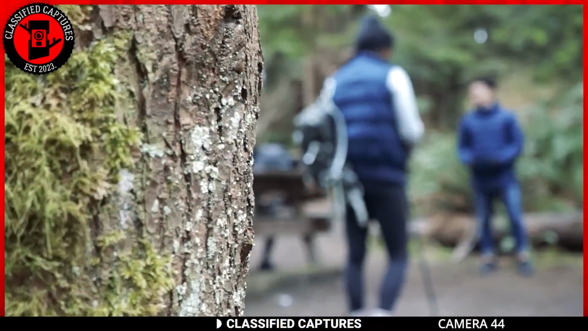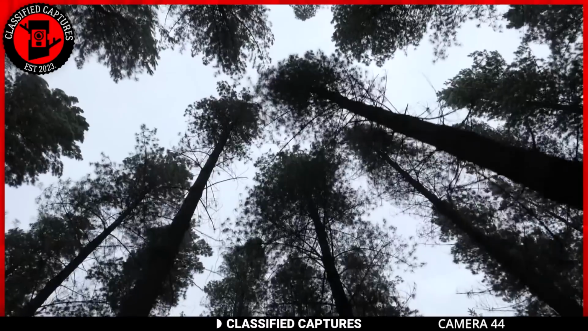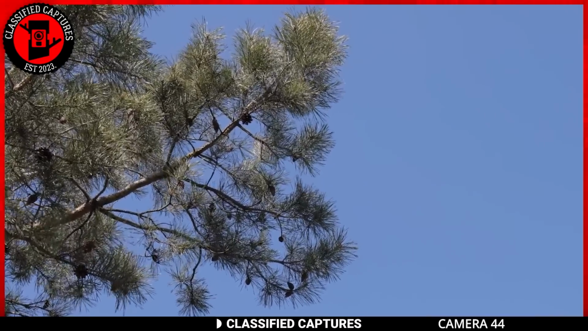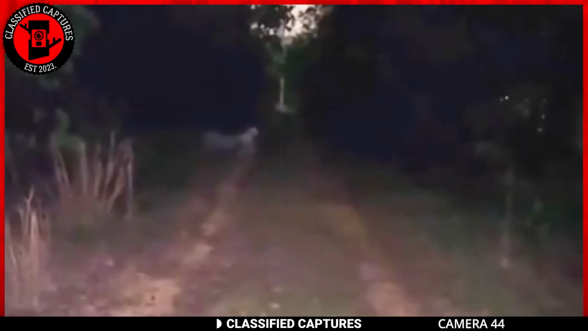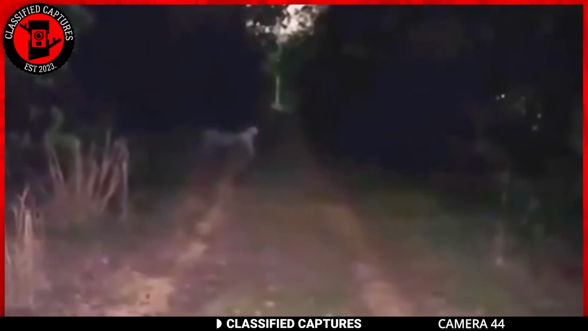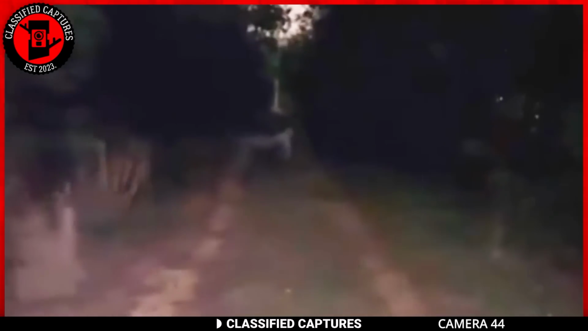A group of close-knit friends were enjoying a leisurely walk on a path through a dense forest, surrounded by towering trees and the gentle rustling of leaves. As they chatted and laughed, they suddenly noticed something moving ahead of them. At first, they thought it might be an animal, but as the creature came into view, they were filled with intense fear and shock. What they saw was a pale humanoid creature crawling backwards on all fours.